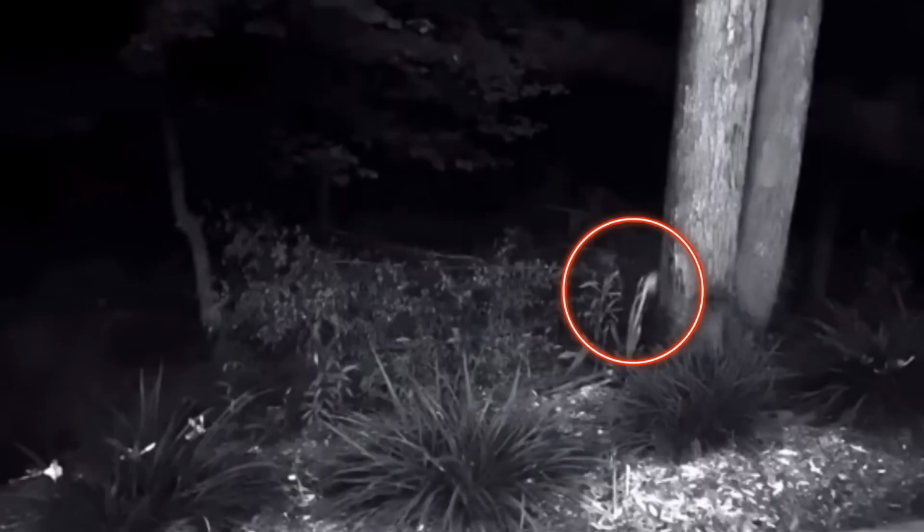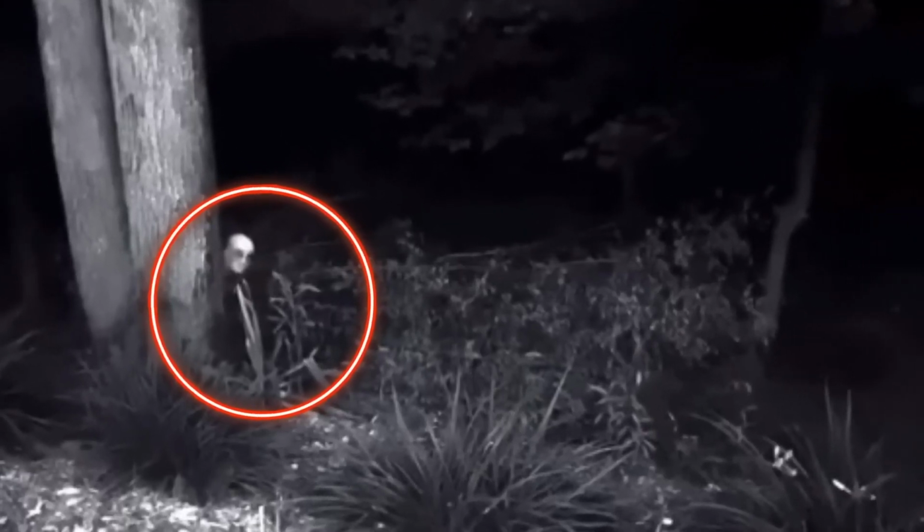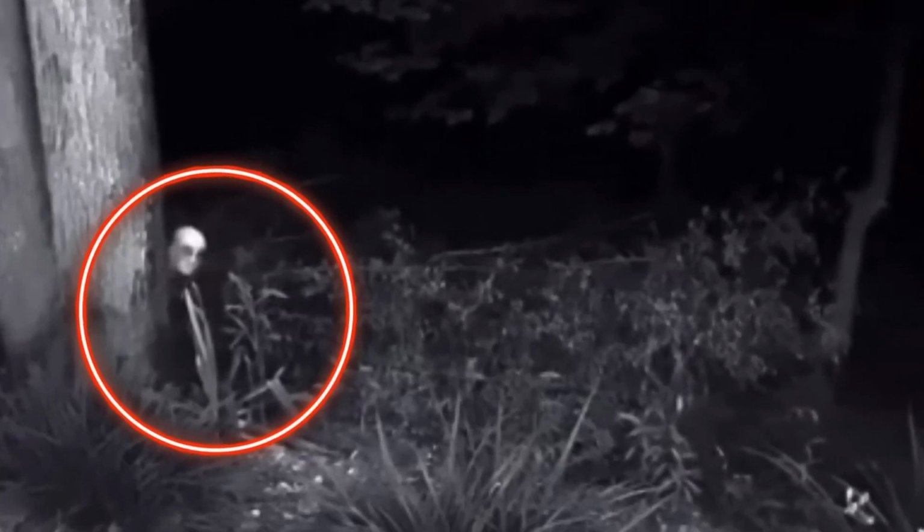As the creature approaches, it becomes aware of the camera and halts in its tracks. With its cognizant gaze fixated upon the lens, it just as suddenly disappears back into the shadows. The camera attempts to capture the creature's whereabouts, yet it has vanished without a trace into the night. The inexplicable occurrence raises numerous questions and concerns.